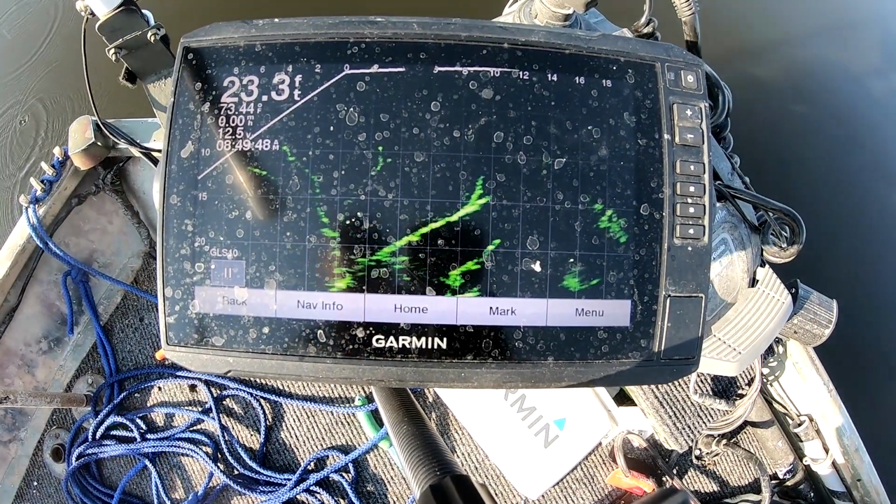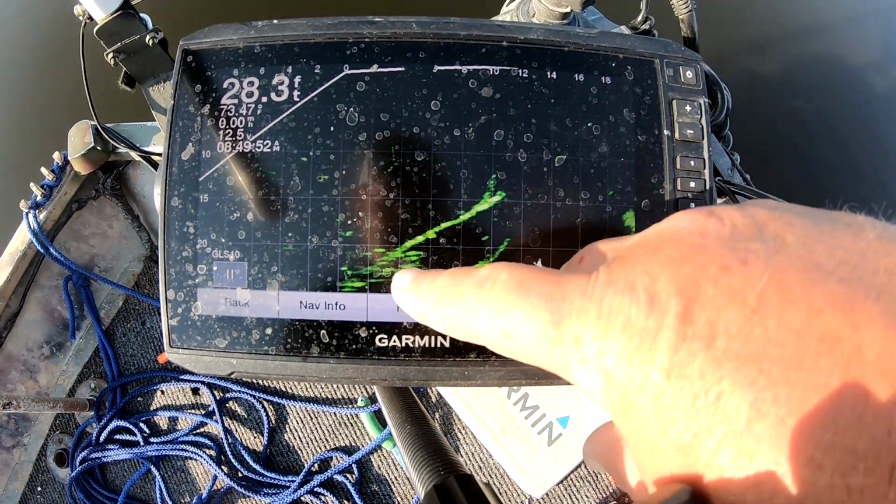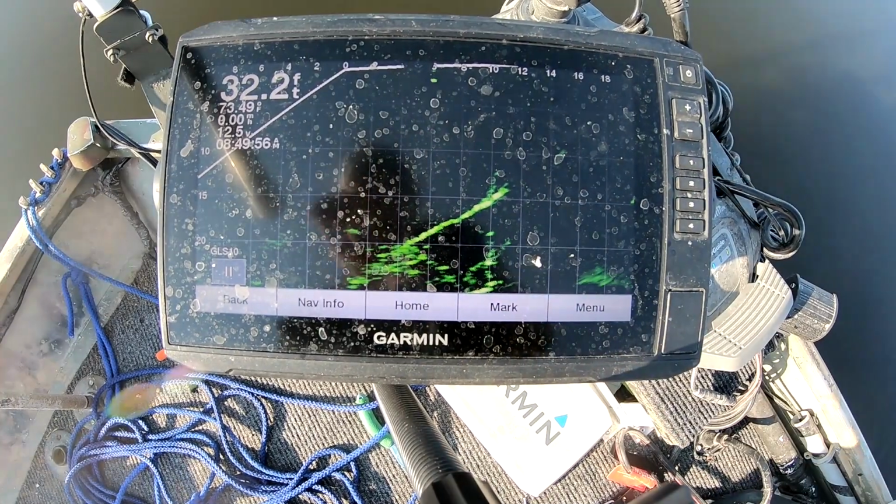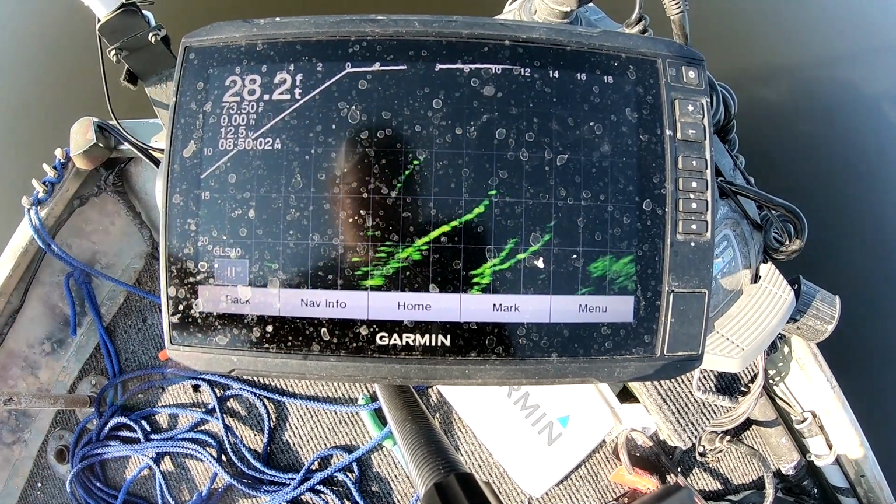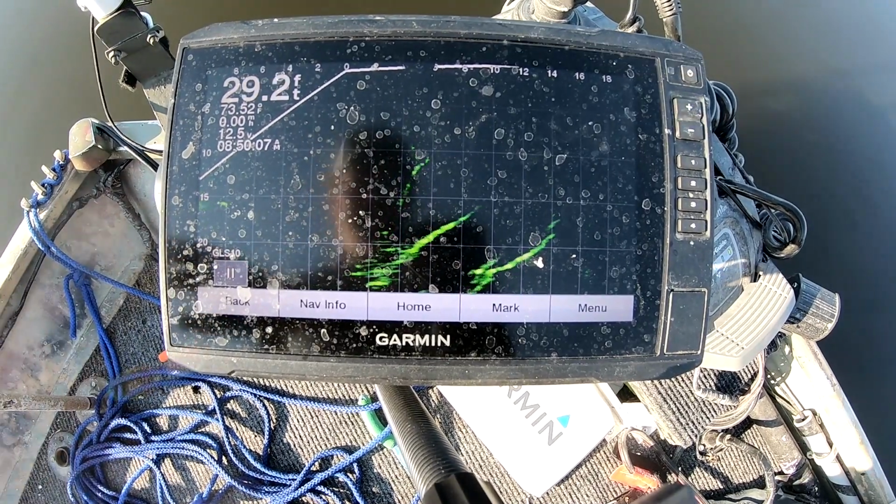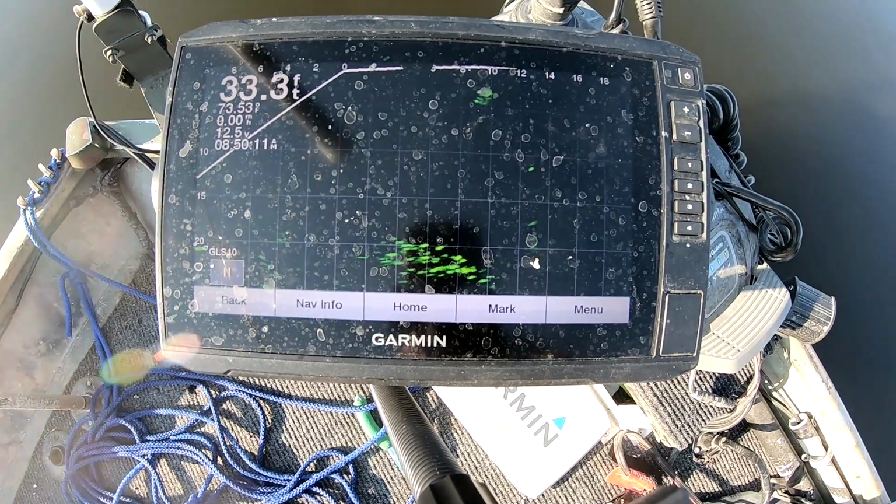Well, there they are on Livescope. You can see we've got a big bunch of fish down here, around 20 to 21 foot. They look like a Christmas tree almost. Let me move my Livescope transducer. You can see them there, stacked up. There's got to be 100 of them down there. Of course, you don't know how big they are till you get a jig down on them. Let's drop down on them and see what we end up with here.